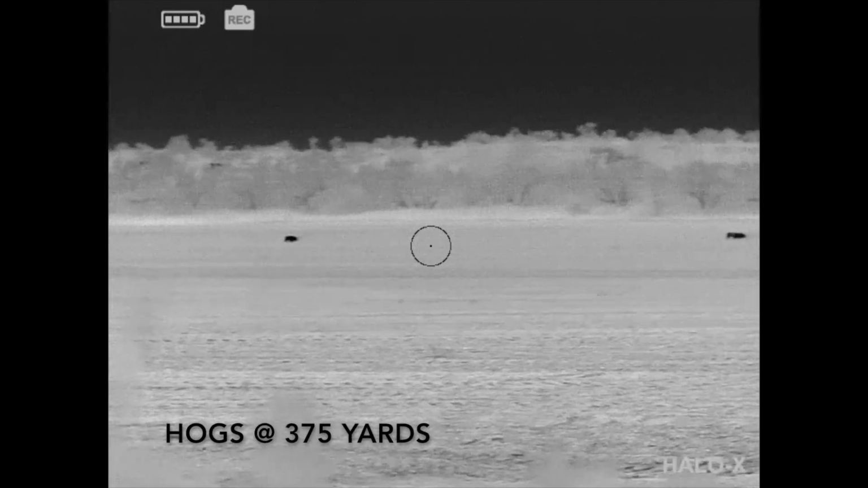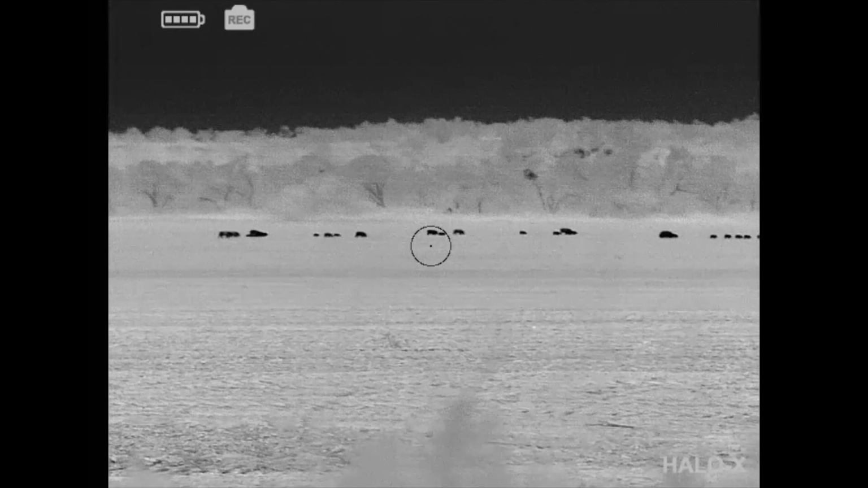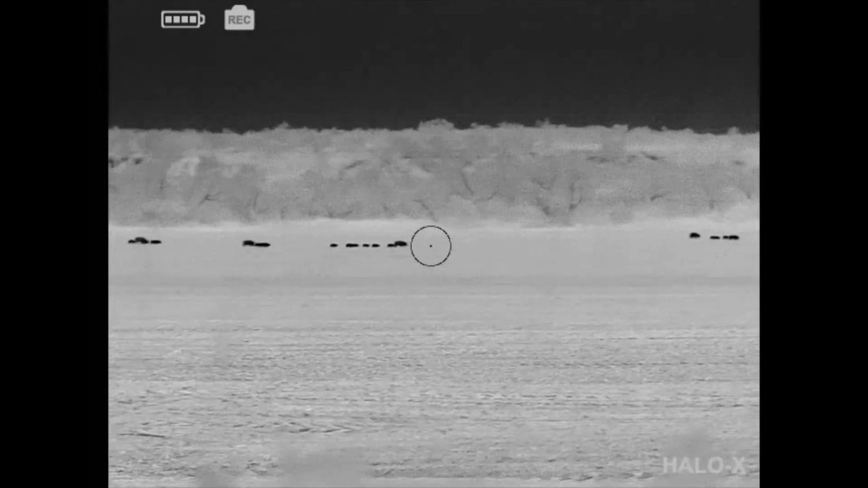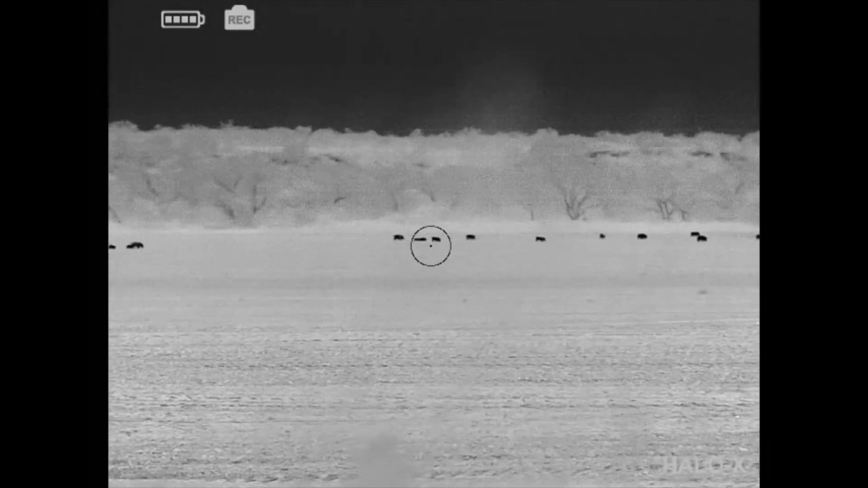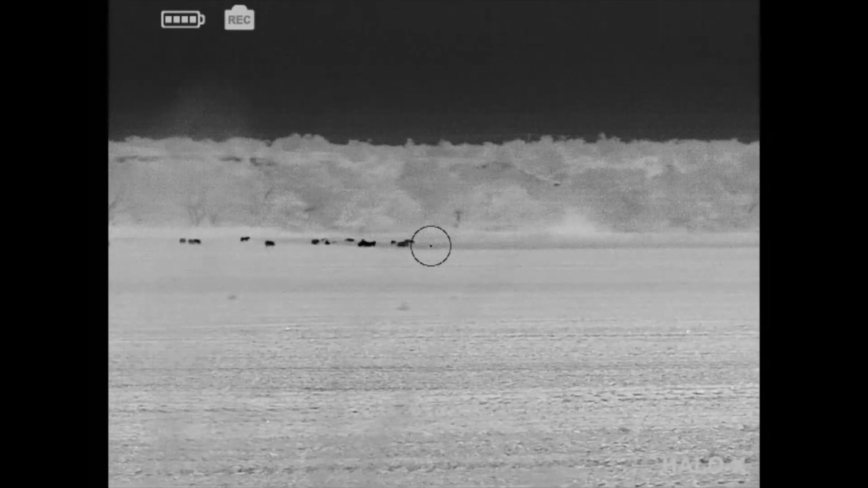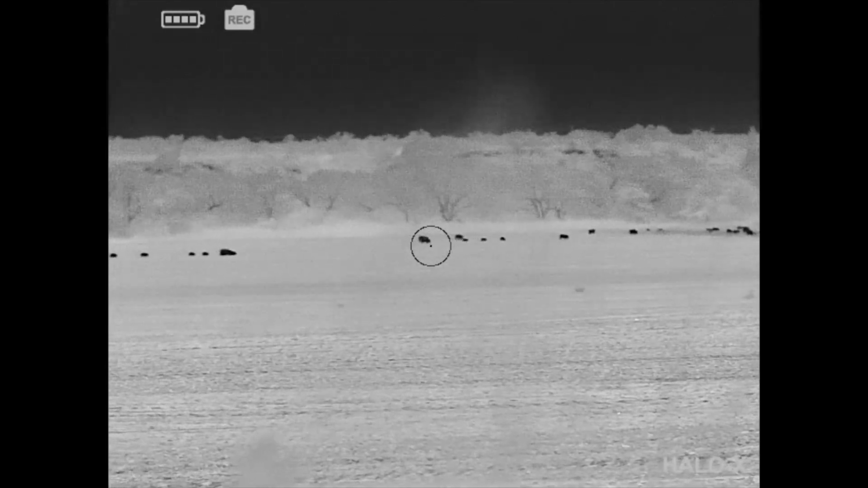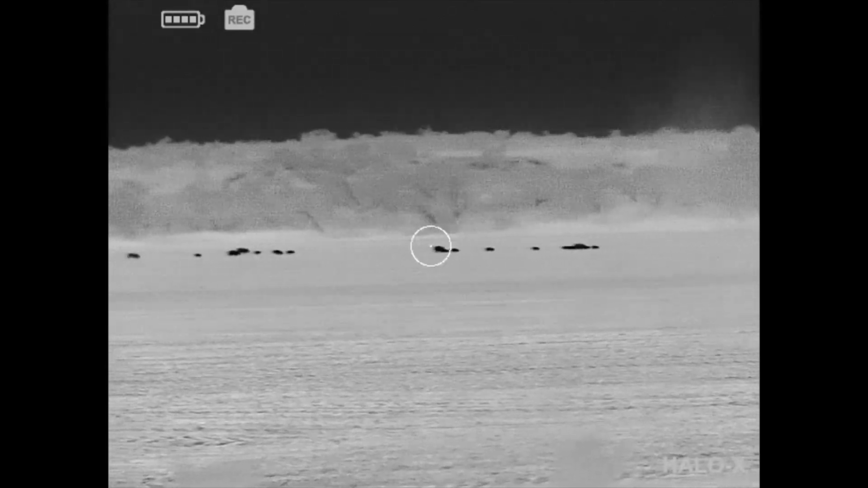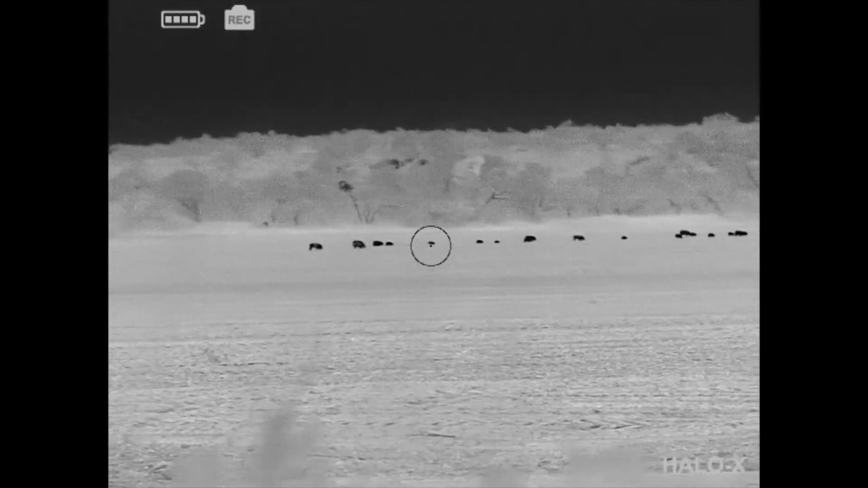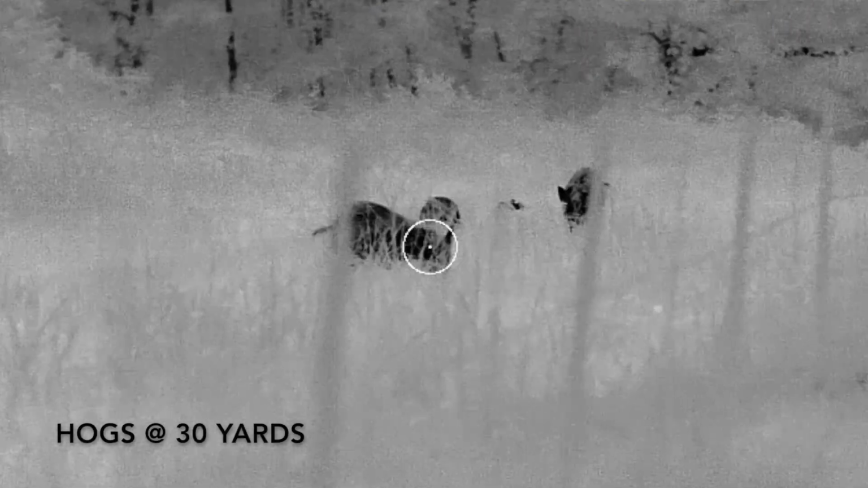So starting with the specs, I'm going to roll video here at the same time. This is a 640 by 480 thermal core resolution. It's a BAE core, the famous BAE core that everybody talks about as being the best thermal picture image out there in the market. This is that core, the BAE core, that is synonymous with N-Vision. It's a 12 micron unit, 660 hertz refresh rate, a 50 millimeter objective lens. It starts out on 3.5 power and goes up to 28 power, so it is an 8 times digital zoom.